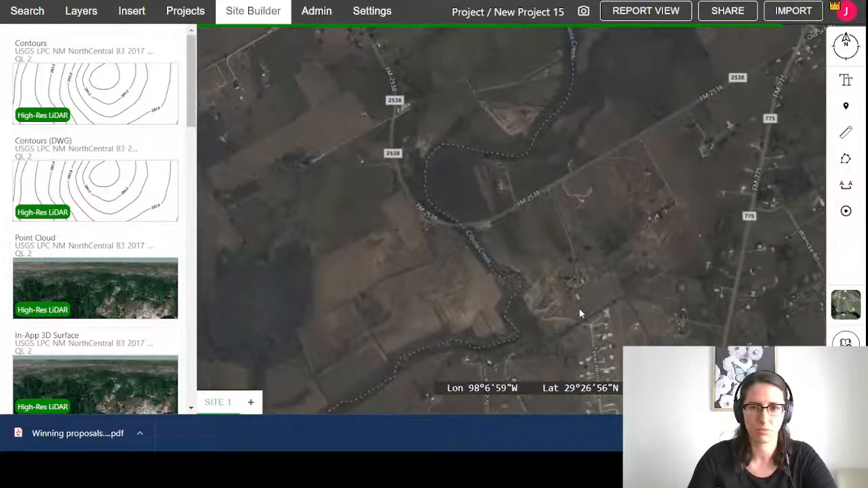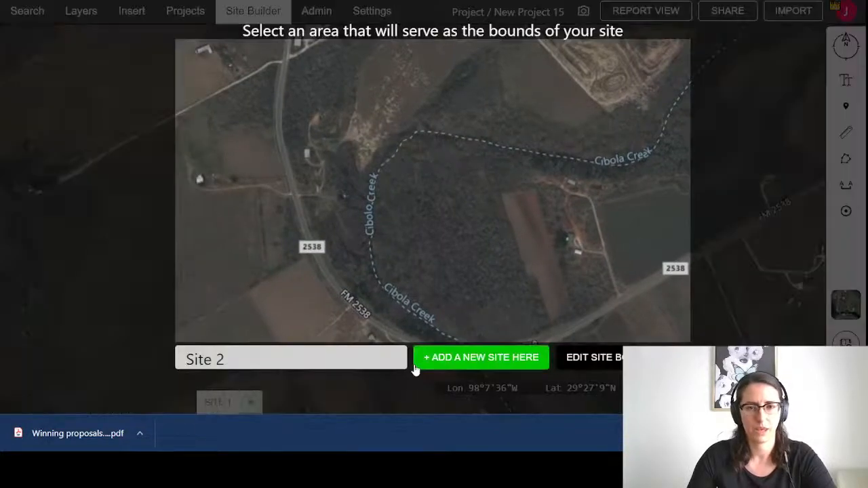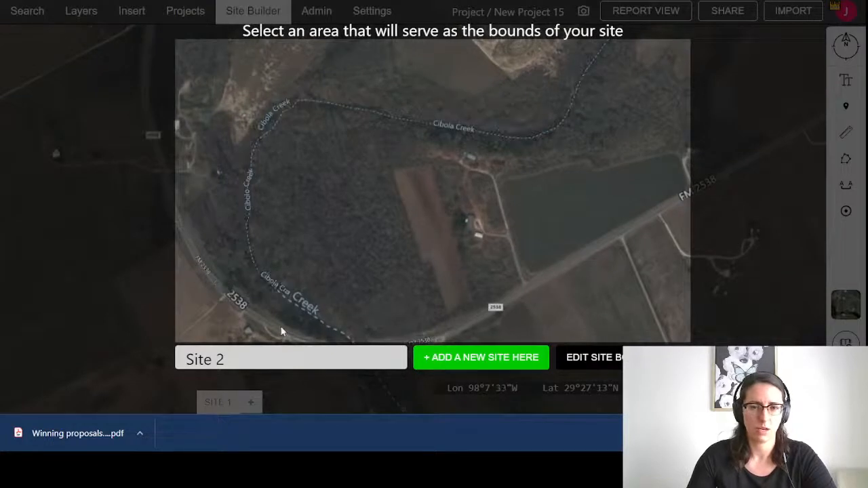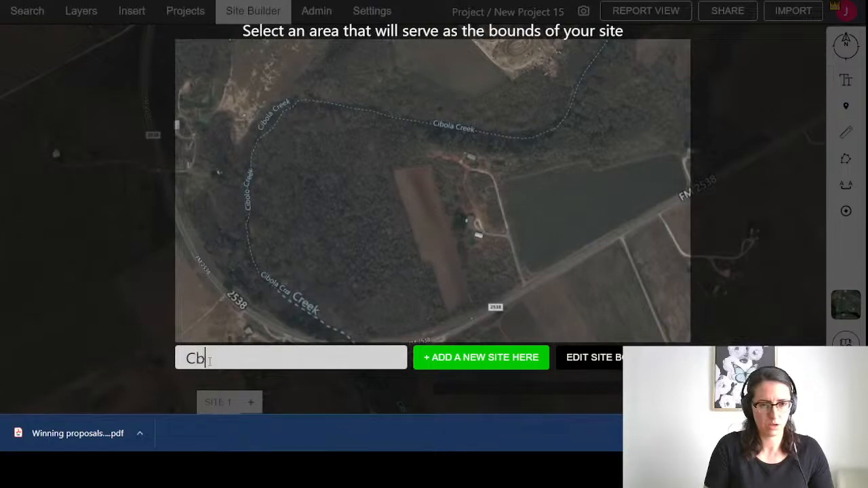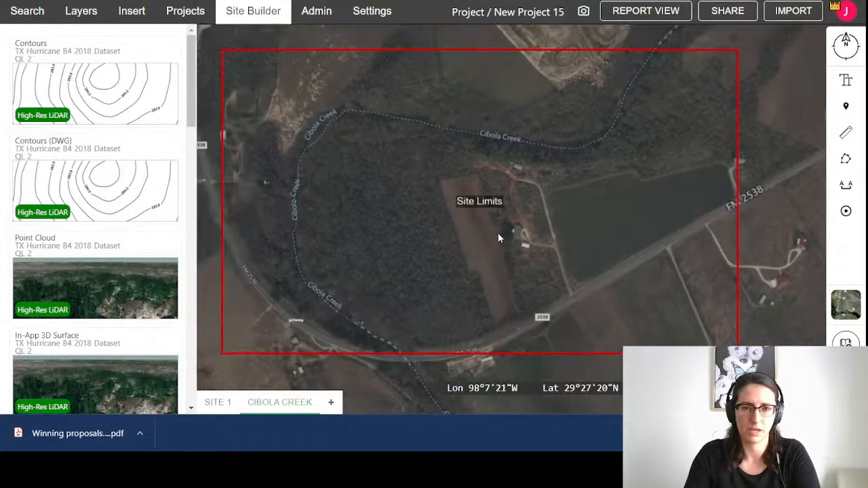So I'm going to find, say here, and on this creek here, I'm going to add a site, and let's call it Swallow Creek. And I'm going to add a site here.